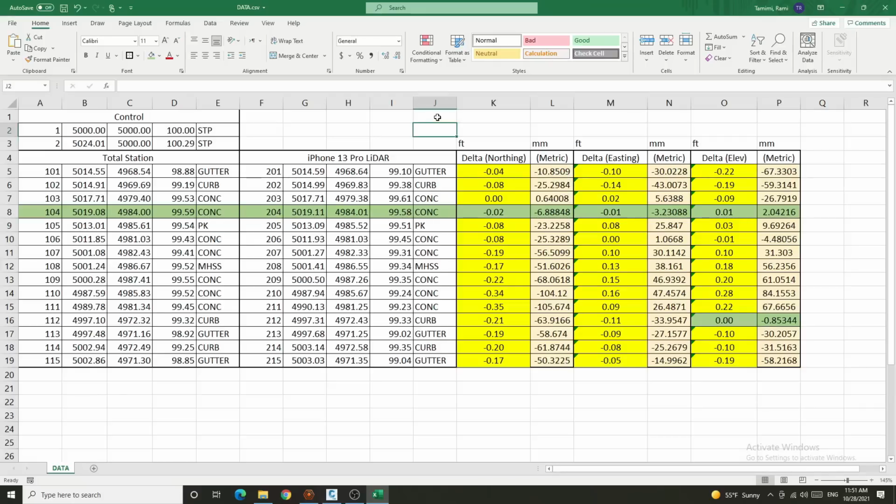So now let's go ahead and export all the points so that we can bring it into Excel and compare all the numbers. All right, point number 101, which was the first gutter shot that we took, we have a difference in northing of 0.04 feet, difference in easting of 0.1 feet, and then difference in elevation of 0.22 feet.